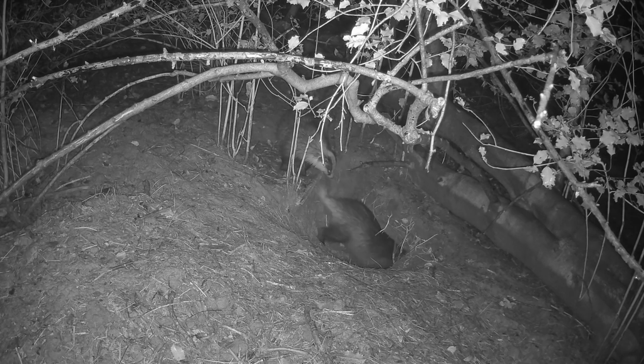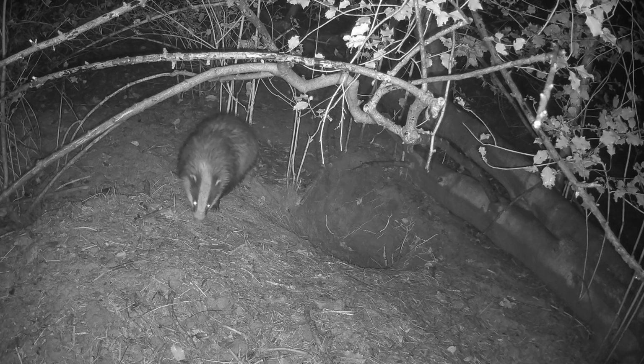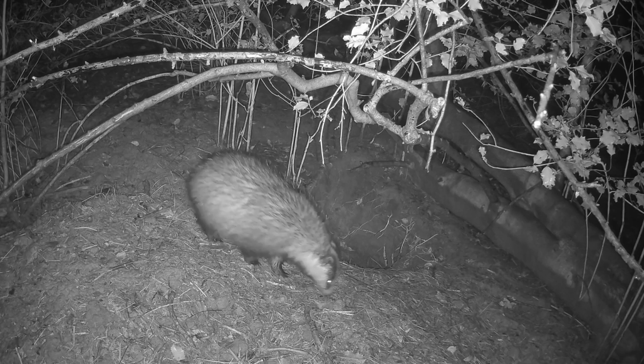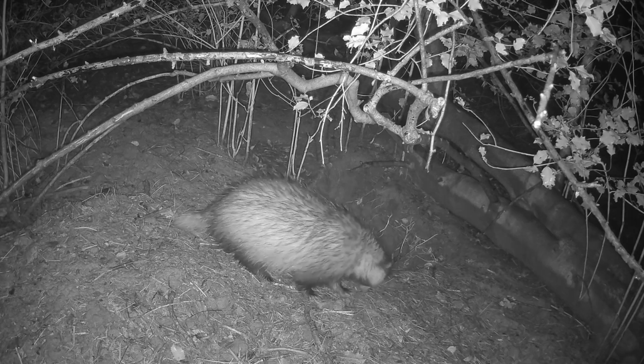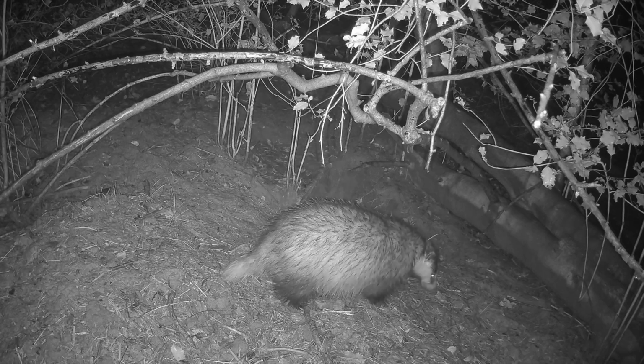So the main goal for this last month or so was to try and figure out which particular routes they were taking. So I decided to move away from this main point, which, although it appears that they haven't dug any fresh soil out of here for 2 to 3 weeks, they seem to come out of here reasonably regularly.